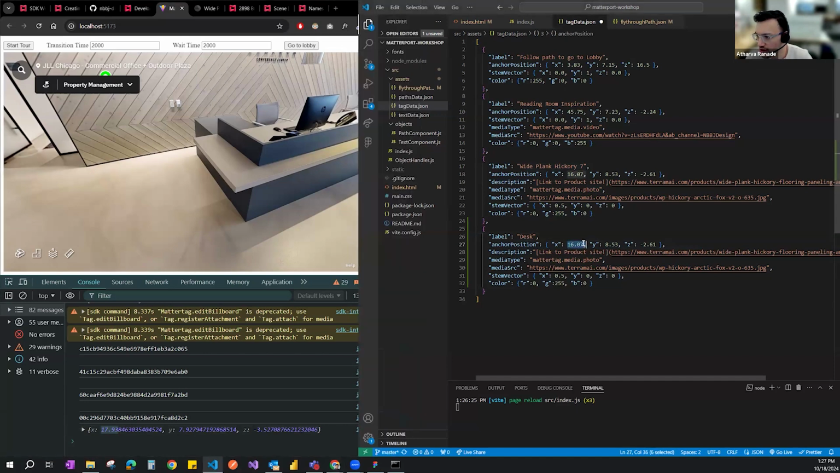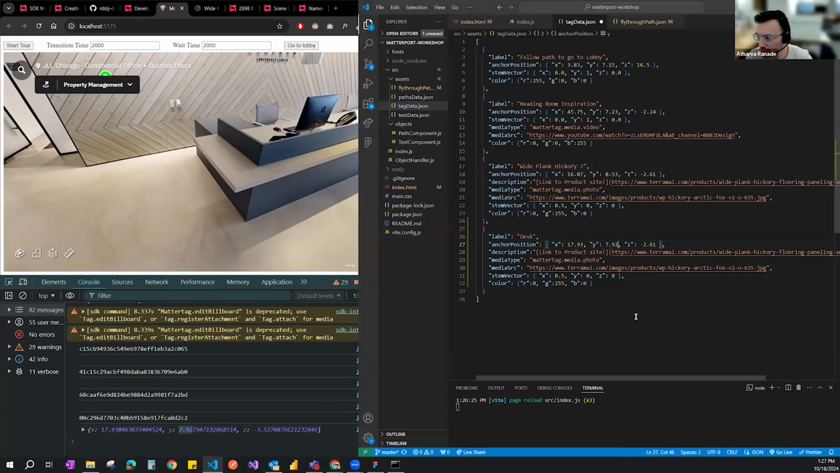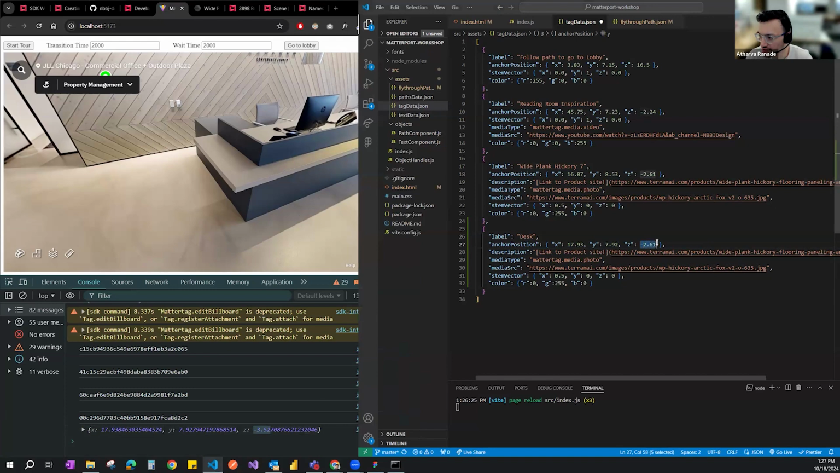Again, it's up to you how many decimal points you need to use. Up to 2 is fine. Make sure you get the negative in there, because there are chances you would miss that negative, and then the tag comes at a different location. I'm going to keep the description and media type the same for simplicity. And then the stem vector, I could make this horizontal instead of vertical.